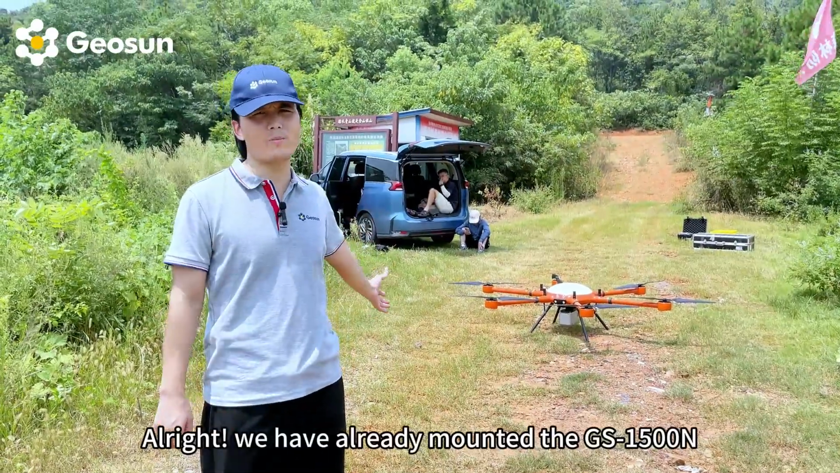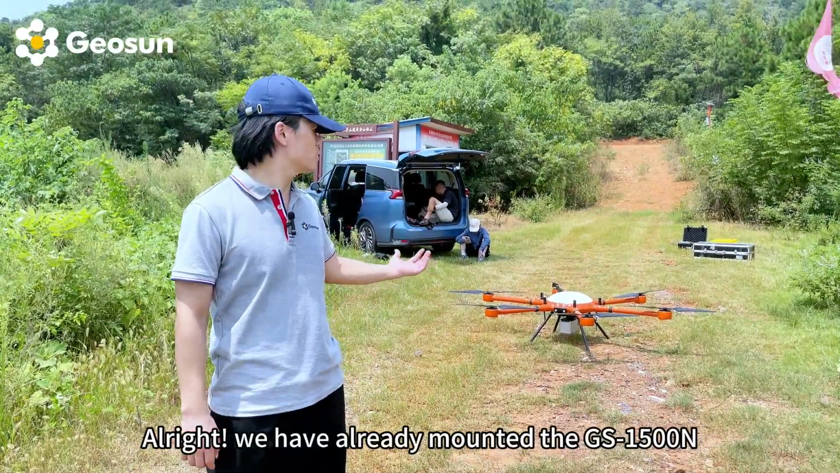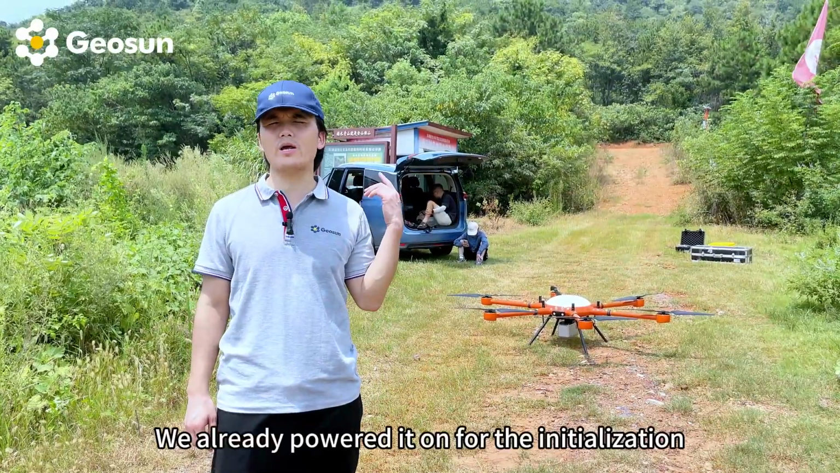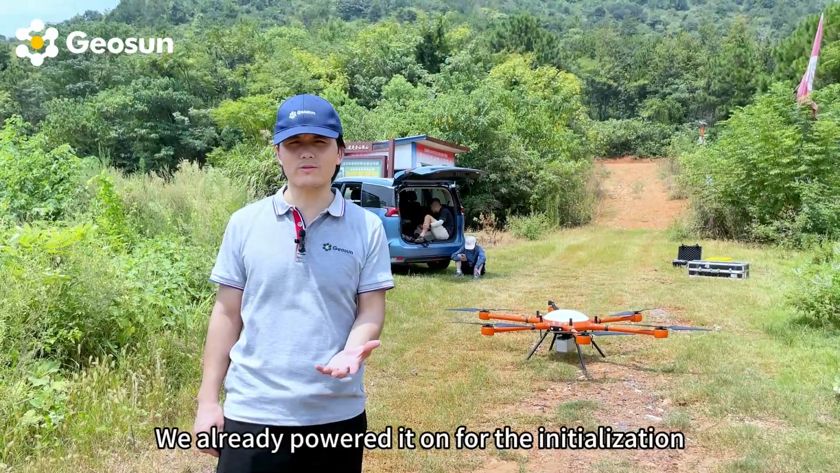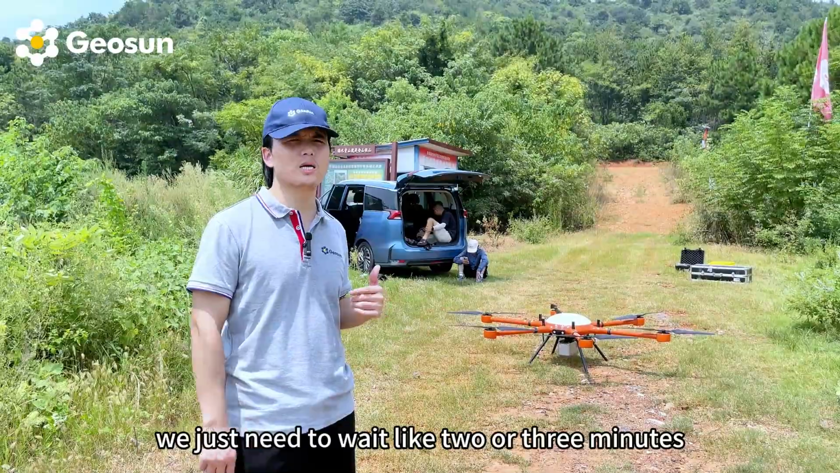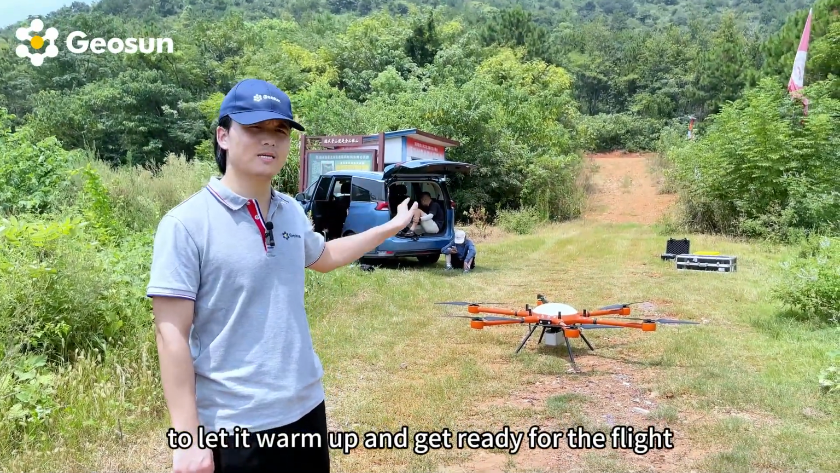We have already mounted the GS-1500N to the drone, and we already powered it on for the initialization. We just need to wait like 2 or 3 minutes to let it warm up and get ready for the flight.